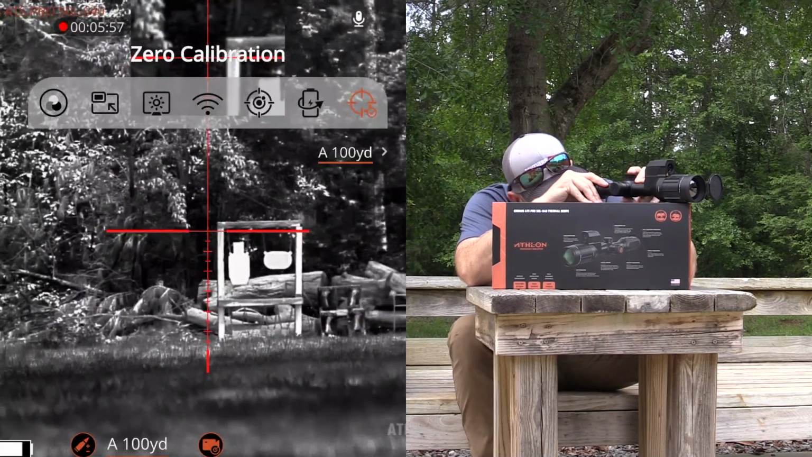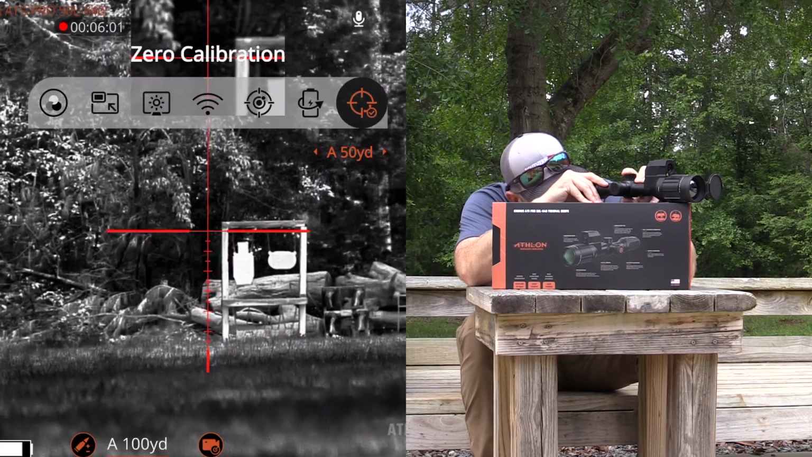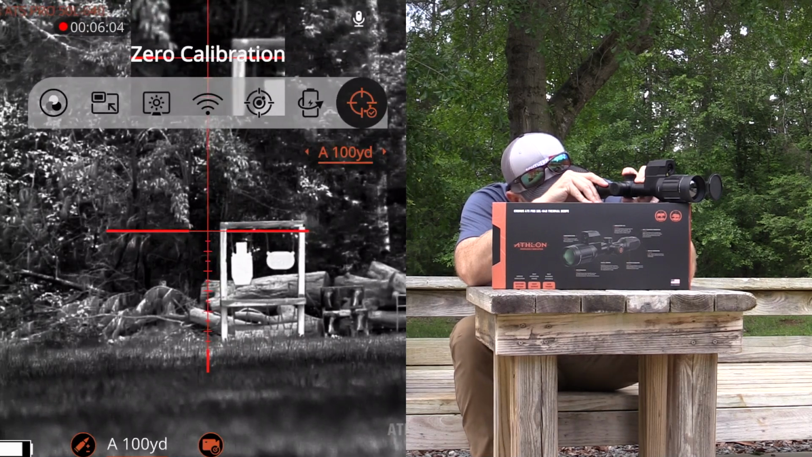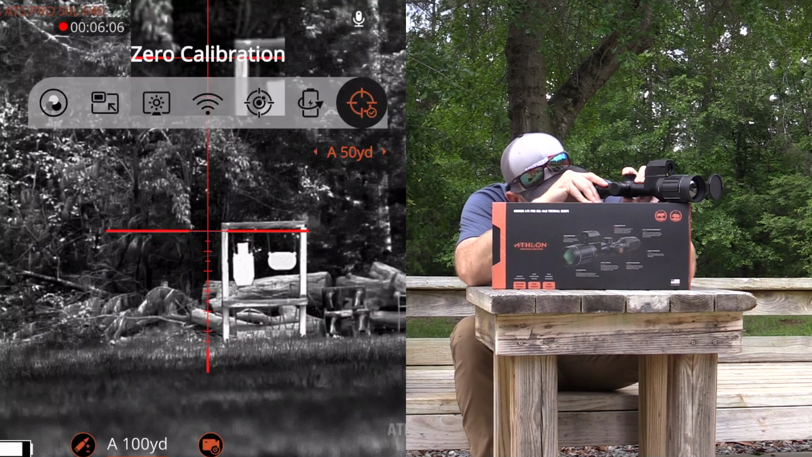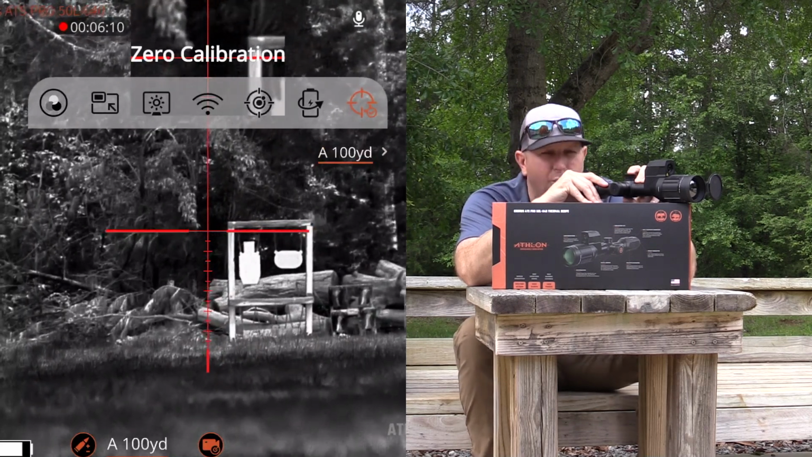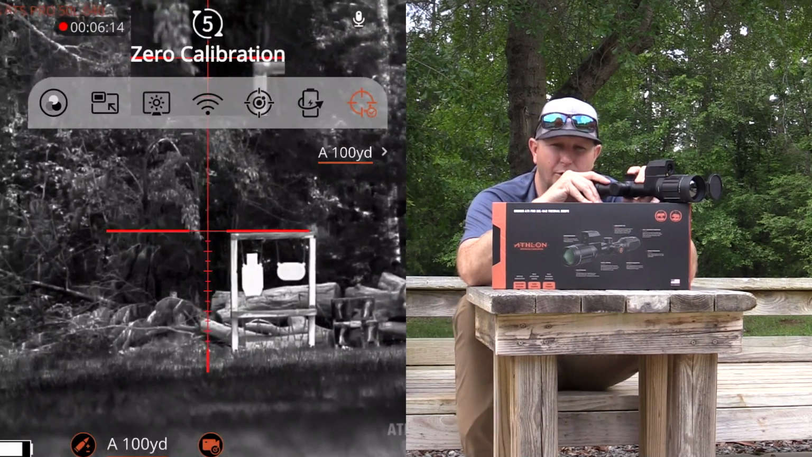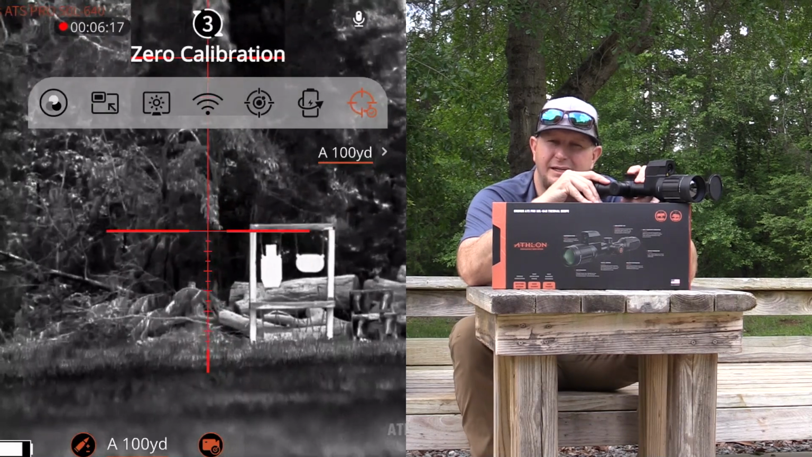The last option is going to be your yardage. So this is your A platform for 50 to 100 to 200, 300, all the way out to 500. And what we're going to do is leave that selected on the 100 yard mark. And the reason for that is you can set up different zeros for this optic at different yardages.